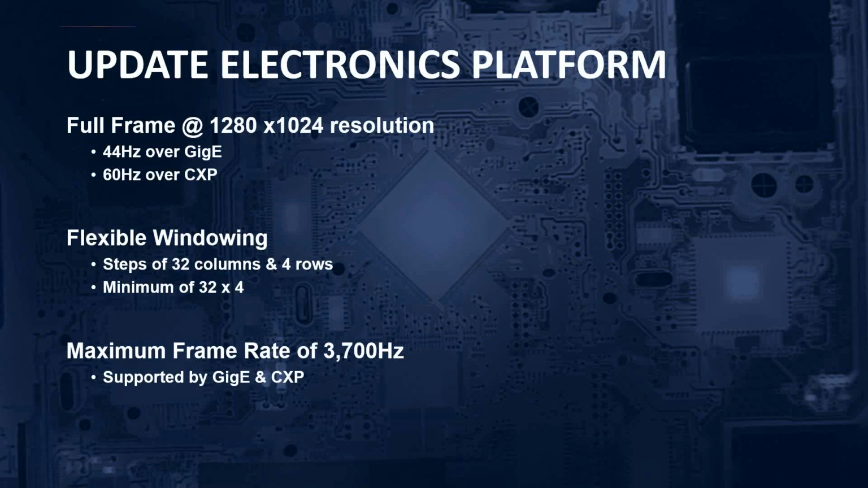And that's actually the limitation of the gigabit Ethernet communication bus. But you can actually achieve 60 hertz, or 60 frames a second, using the CoaXPress connection on the back of the camera. I mentioned that this difference in the maximum frame rate is really due to those bandwidth limitations of GigE at the full HD resolution of the camera.